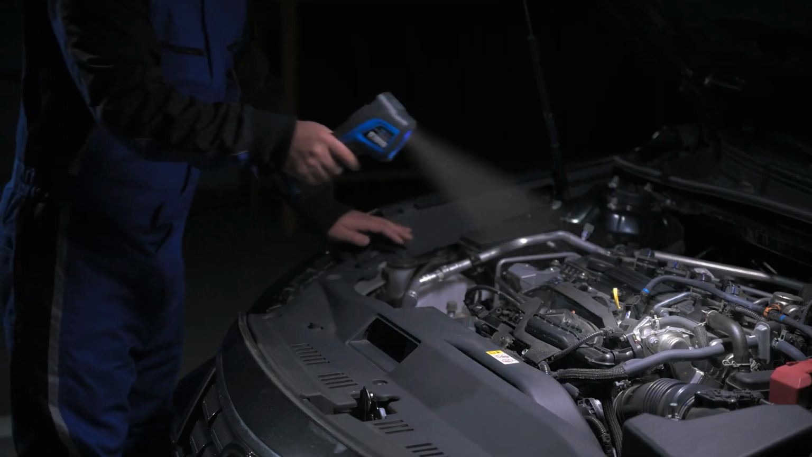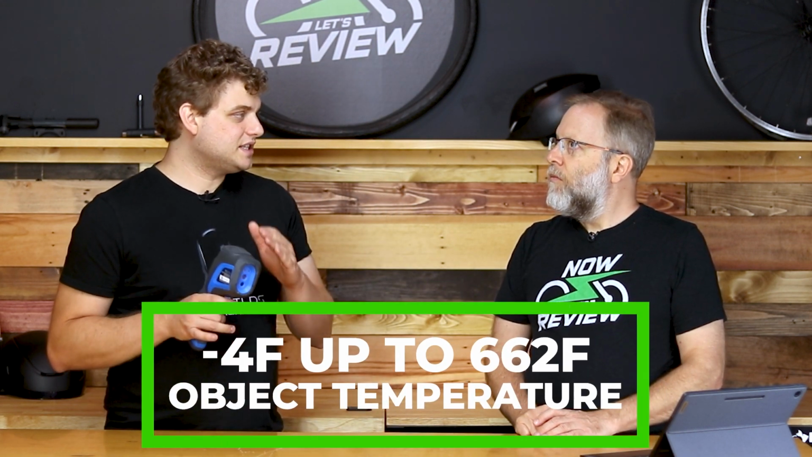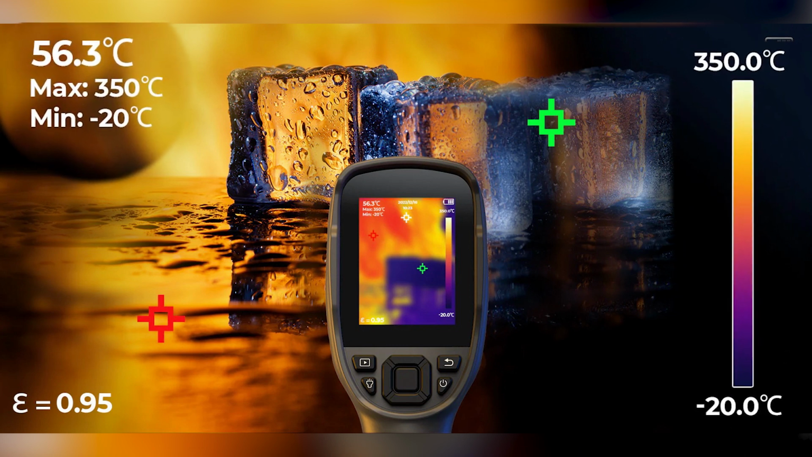What's the object temperature range? So what can you film the coldest and the hottest? This can go all the way from -4 degrees Fahrenheit up to 662 degrees Fahrenheit. Now, can you give that to me in Celsius? Yes, I can. -20 degrees Celsius all the way up to 350 degrees Celsius. So you're not going to be measuring fires with it. Although we did, though. We did. You can set this. This has two different modes: a low temperature and a high temperature.